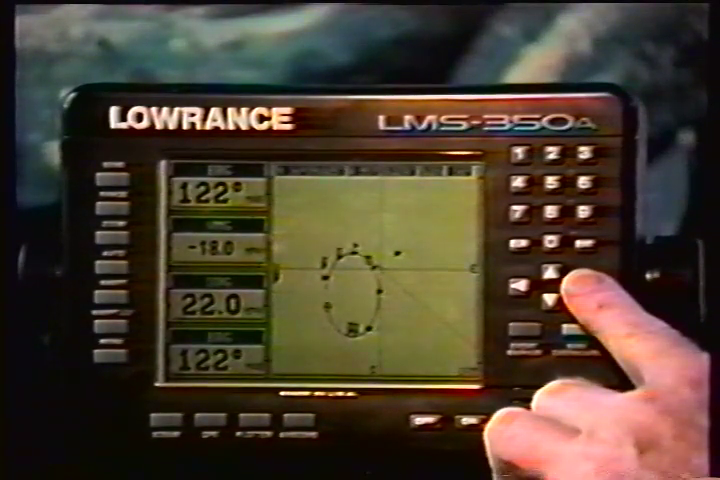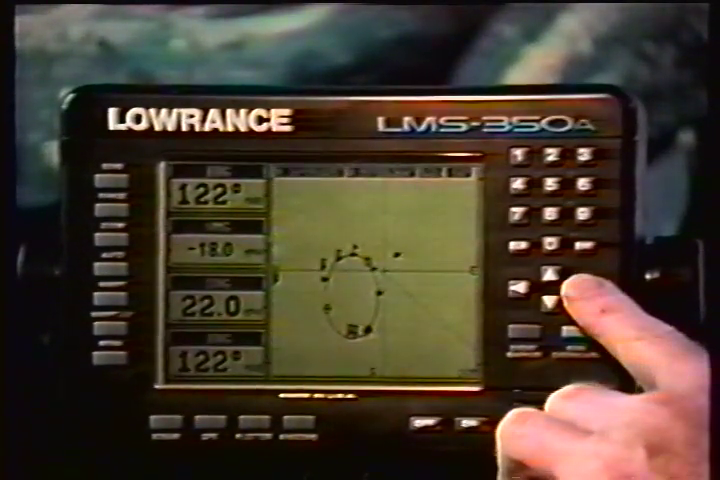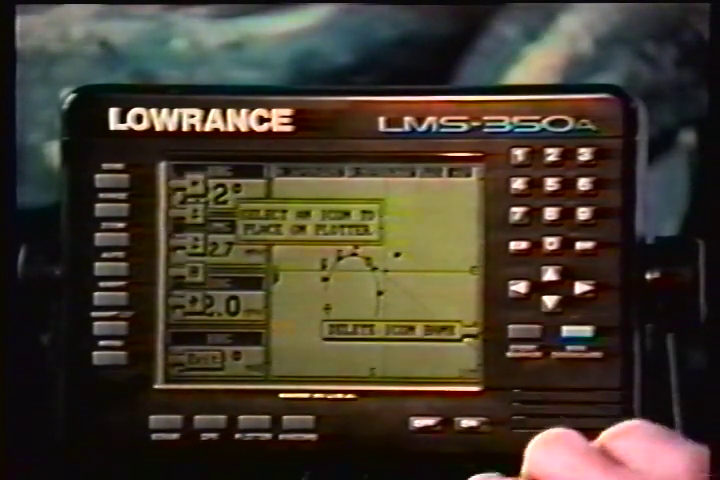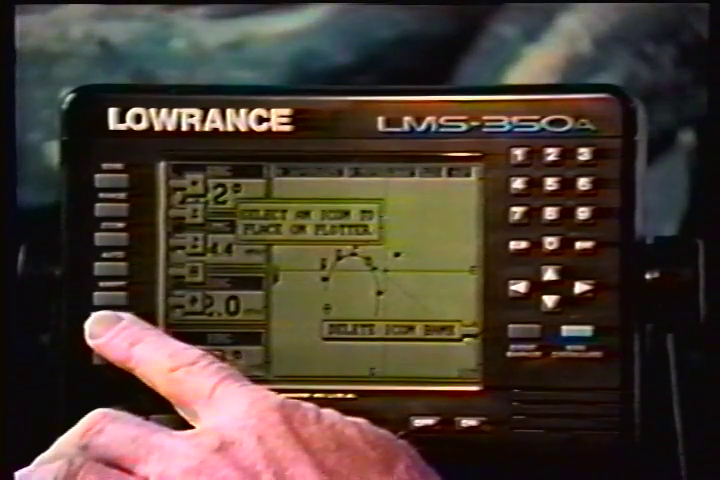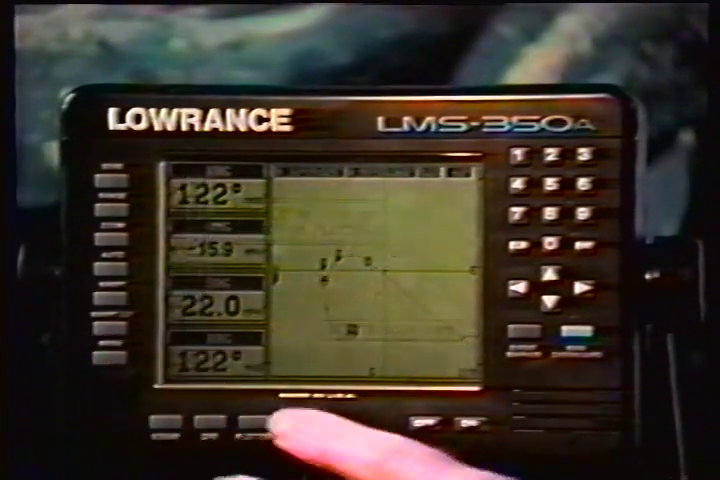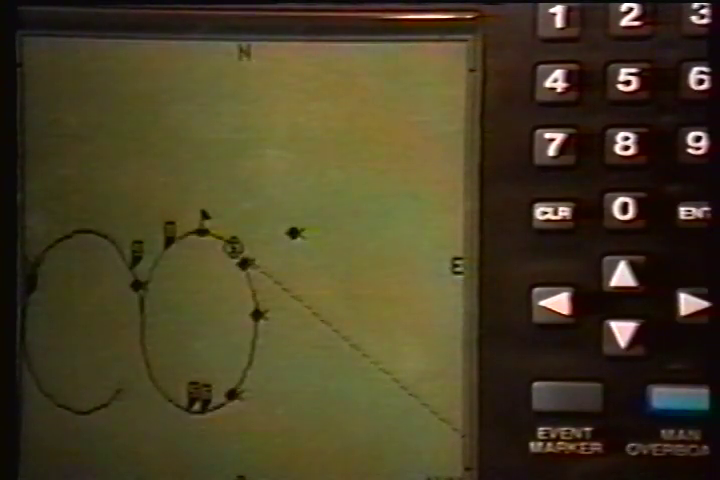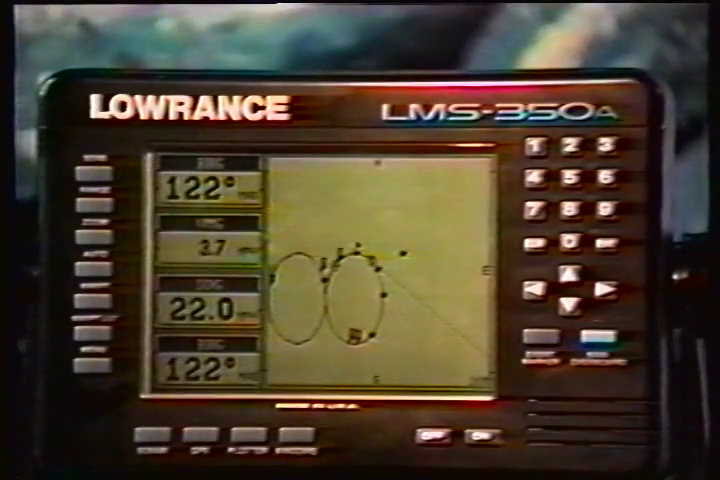When it's at the desired location, press the event marker key. Then select an icon. The LMS 350A places the icon at the intersection of the plotter cursor lines. To erase the cursor lines, press the clear key. Although you can place icons on the plotter individually, you can't erase them one at a time. You have to erase the whole group of icons.